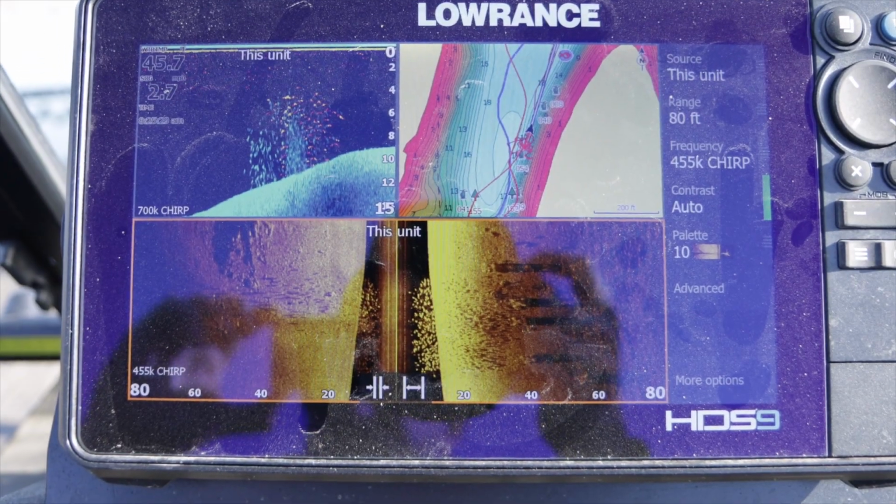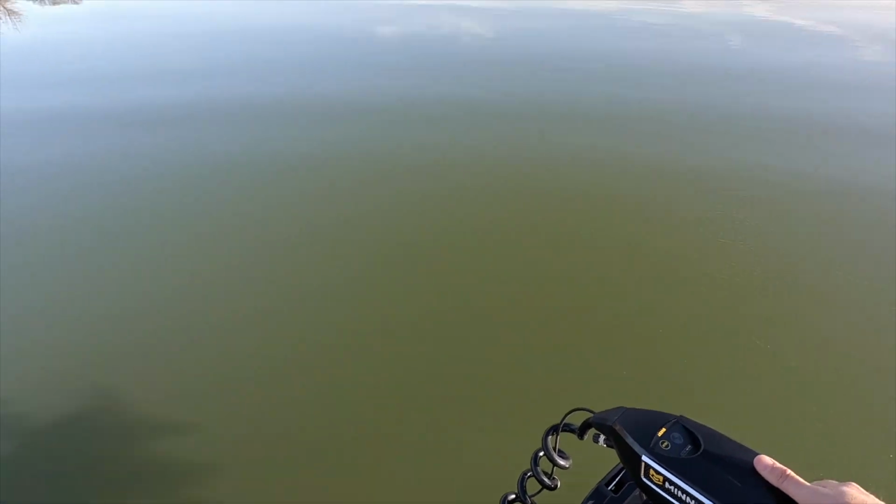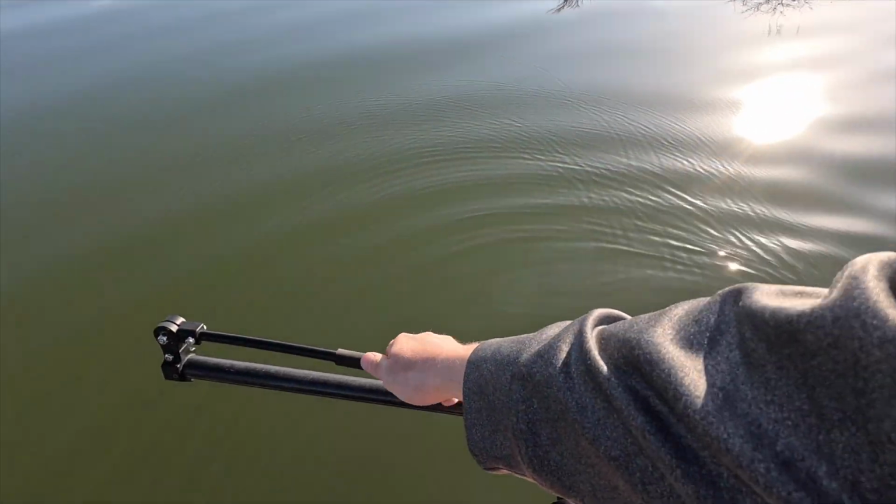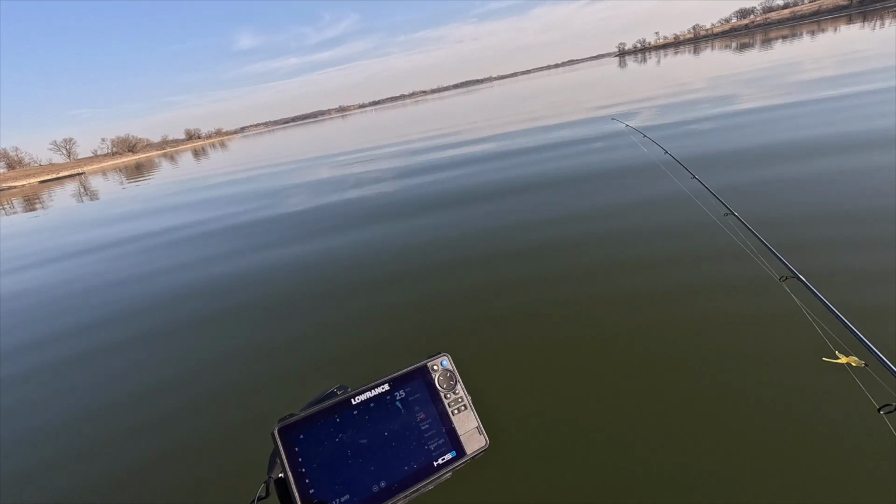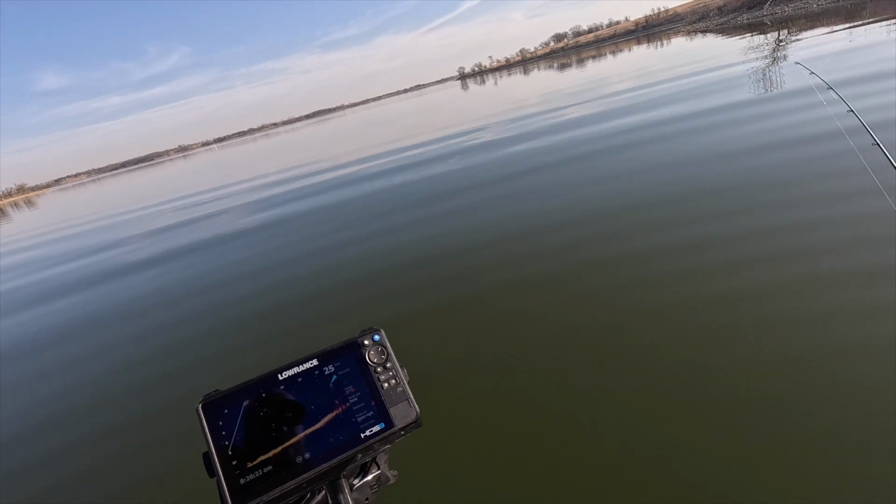Well, it didn't take very long to find the fish. They're exactly where they were the other day. I guess I was fishing a different brush pile than I thought, but I found them. Don't worry. There's a gigantic pile of fish down here. Let's see if they're hungry though. I'm wondering if it could be a slip bobber game today. But I mean, there was just a gigantic pile of them, man.